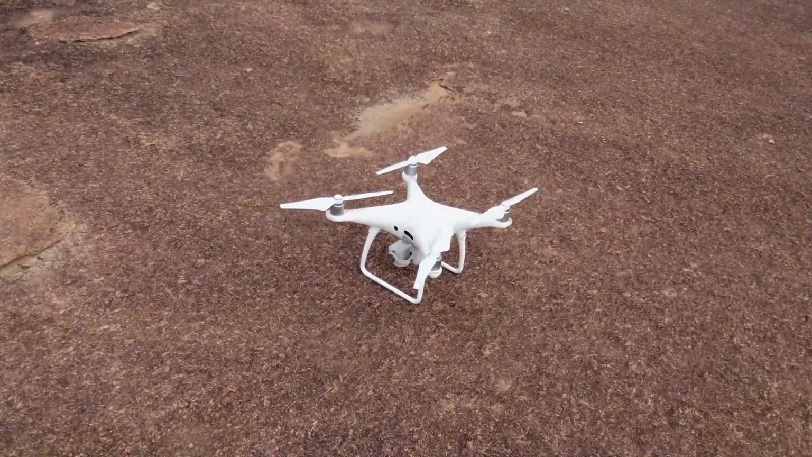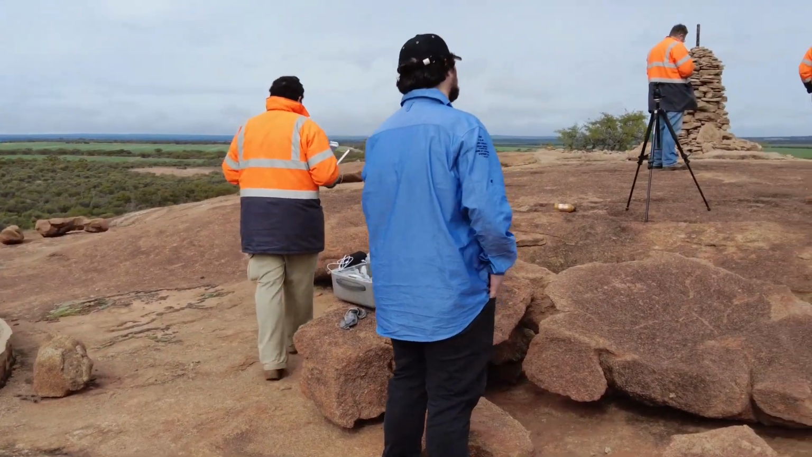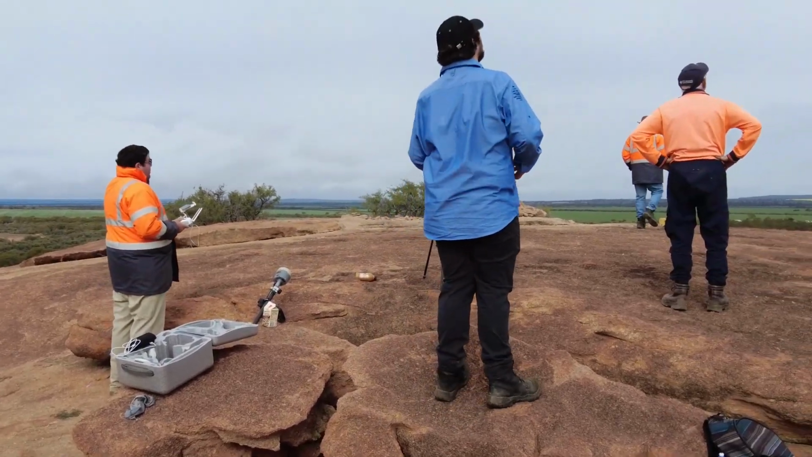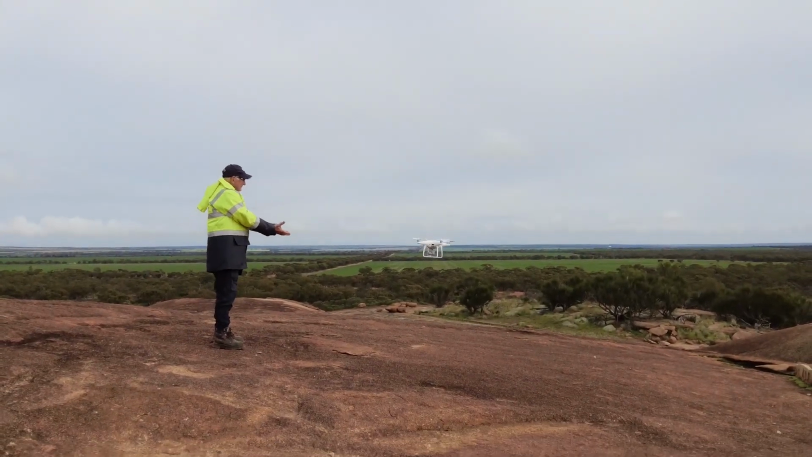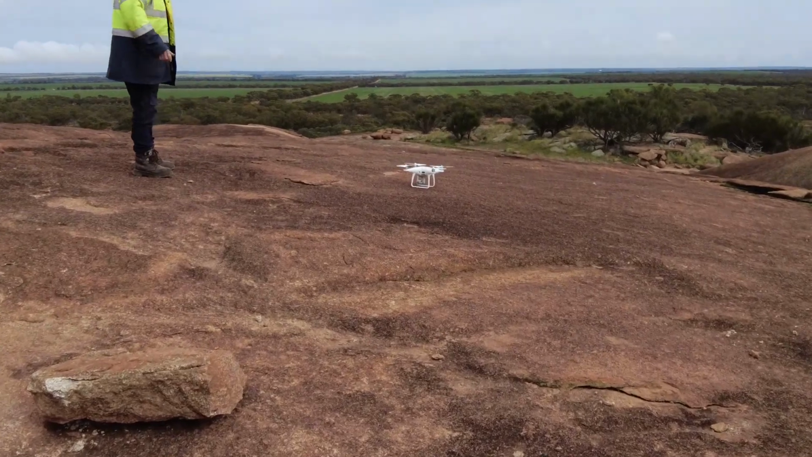In addition to this, we also flew the rock with our DJI Phantom 4 drone, capturing 988 photos. We had 9 ground control points on the ground to constrain the images to the ground, all in order to produce a surface model of the rock.